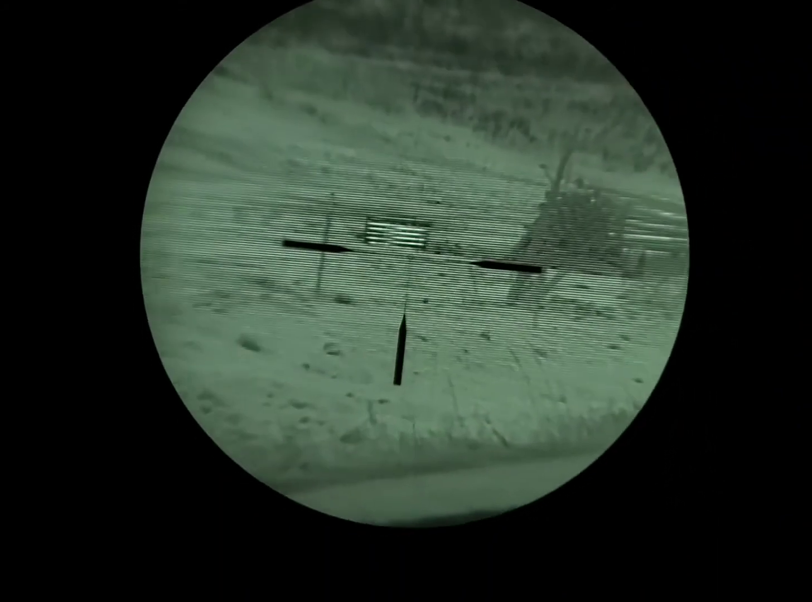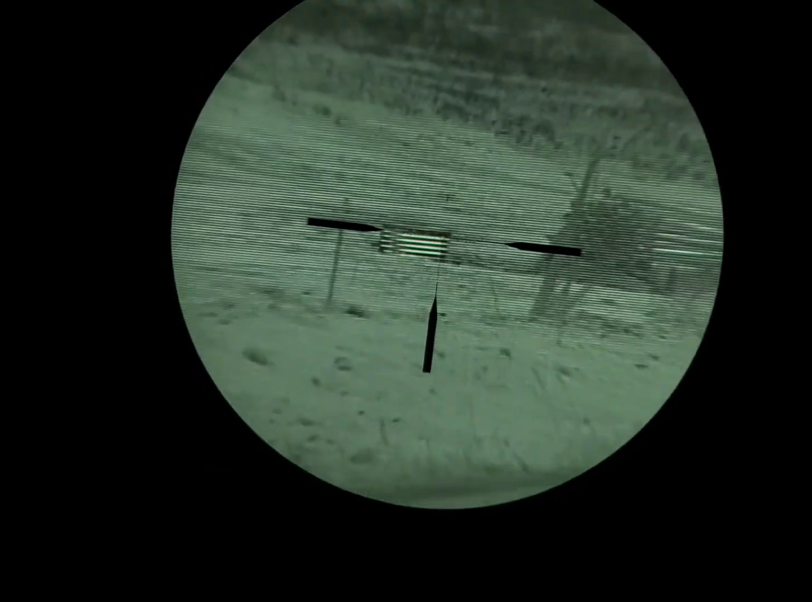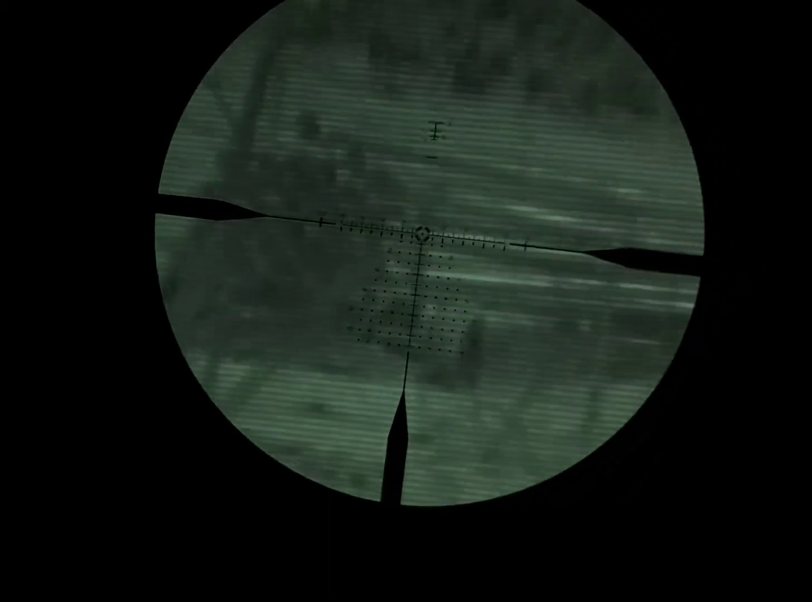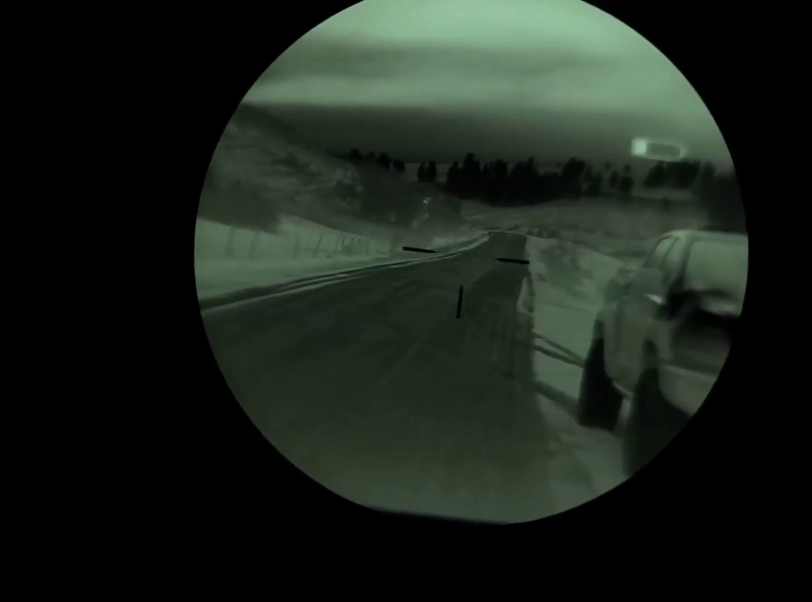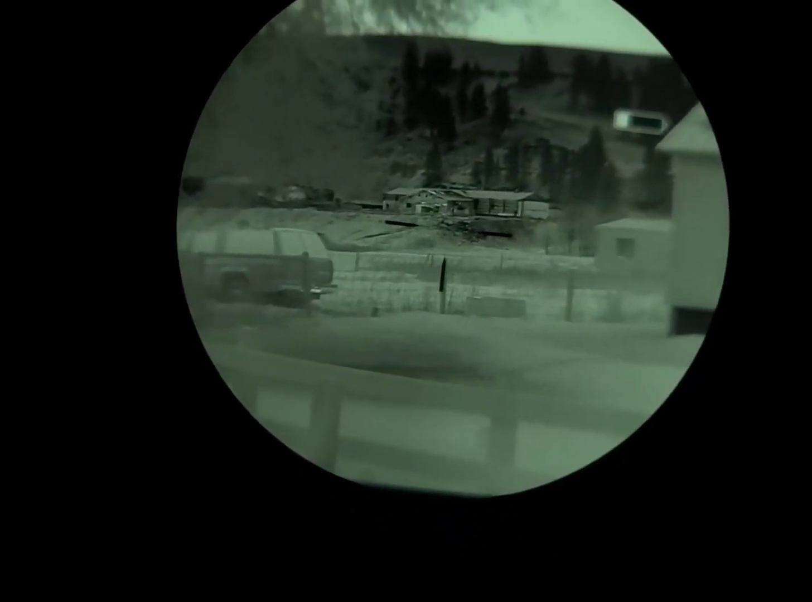You can still use this for a pretty close-up, you know, within 100, 200 yard thermal clip-on. Still functions quite well in that regard. 10 times optical mag. 1 times optical, and about 1 1/4. Back to this building, 10 times.